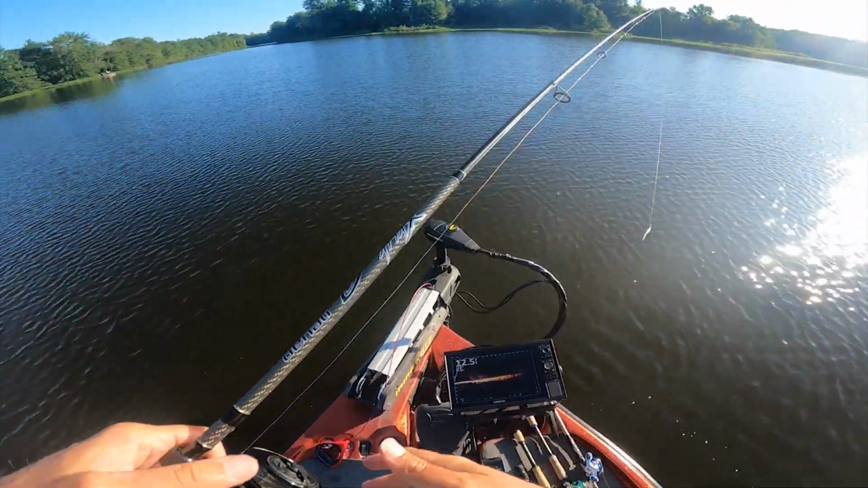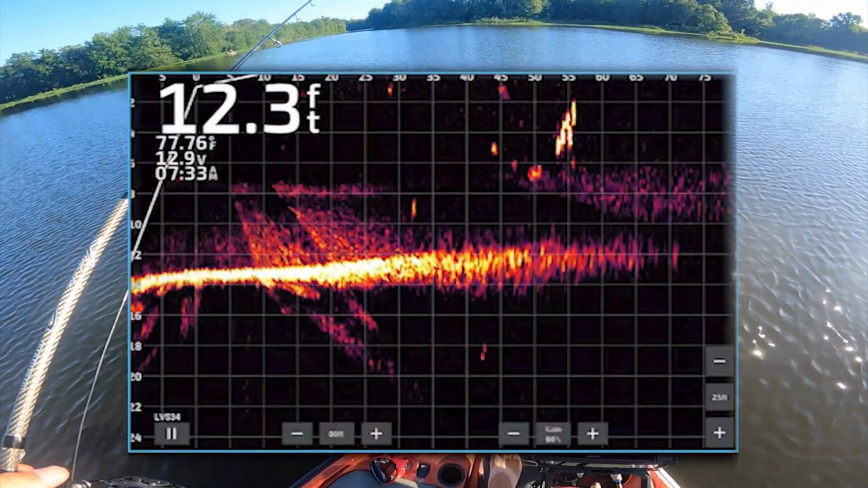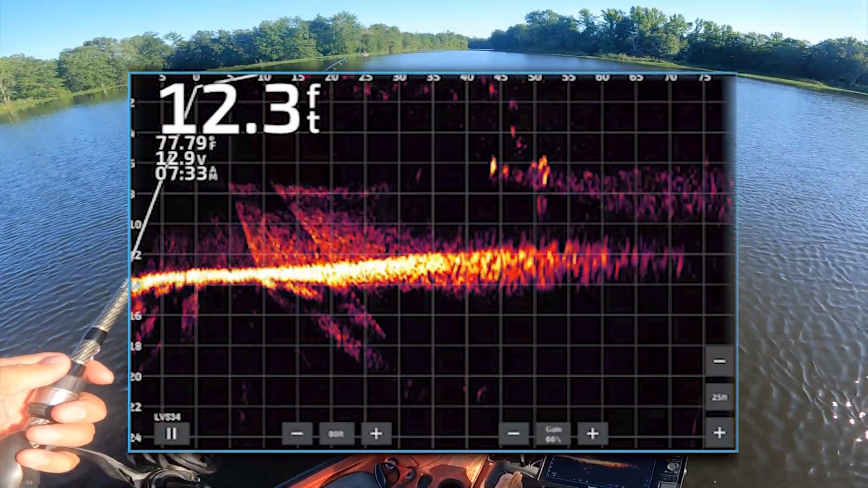Okay, guys, I don't know if y'all just saw that. I just caught a fish. My recording wasn't on, wow. But I just caught a little fish. Maybe y'all saw the recording. I'm going to show you right here. I just caught a little fish. I don't know how this wasn't on.